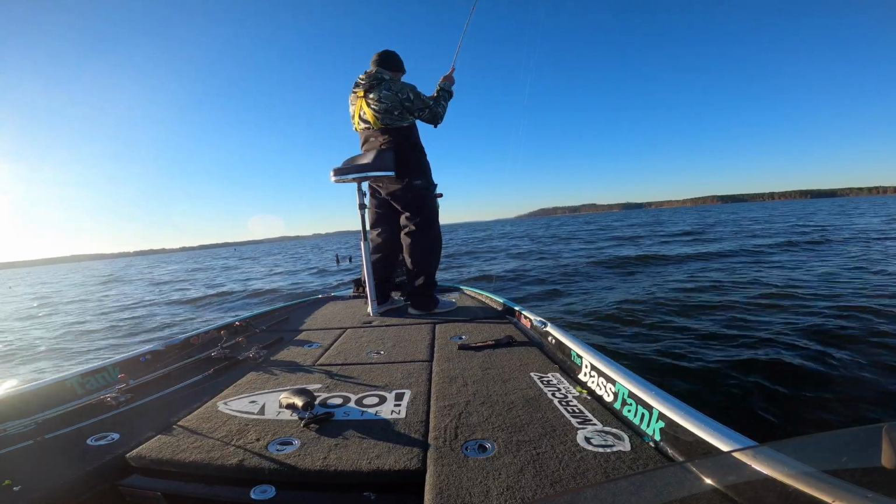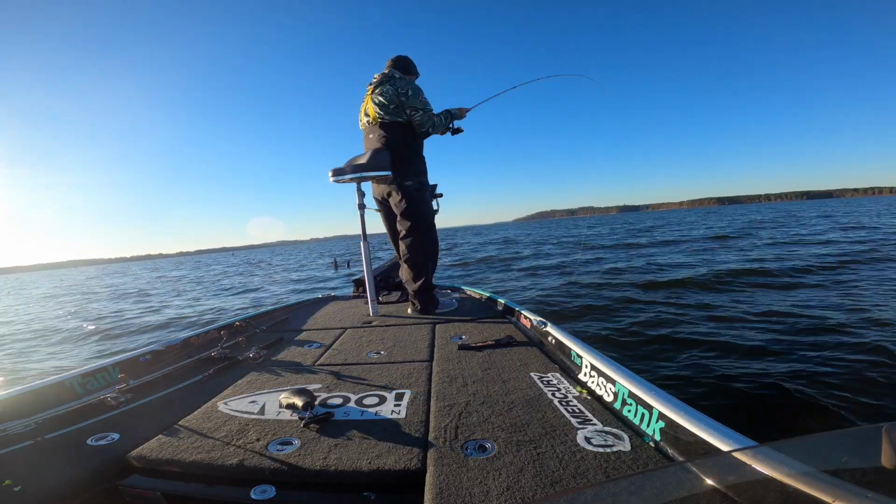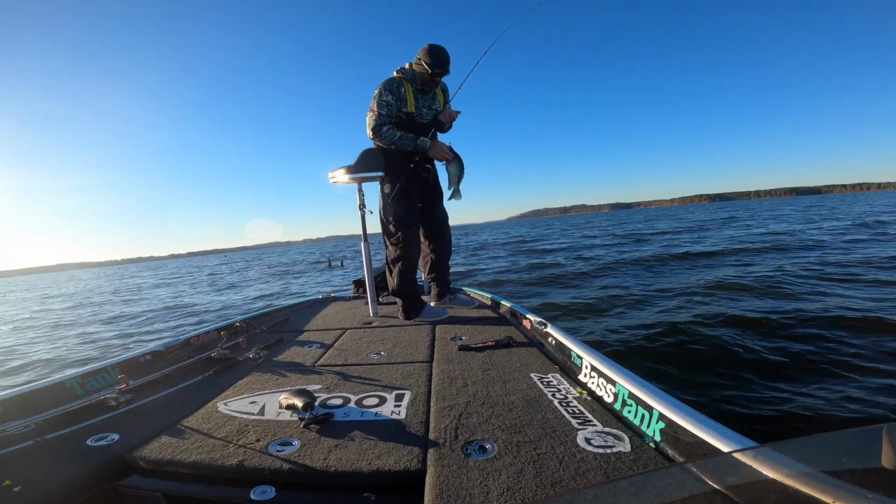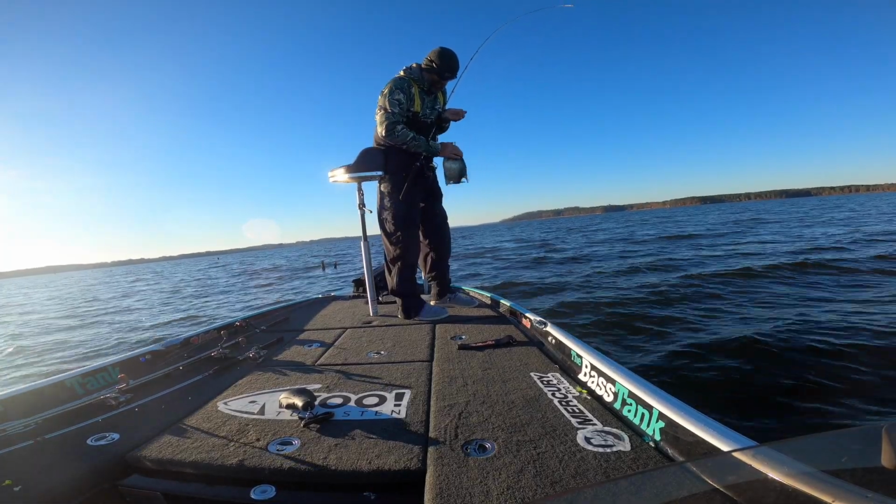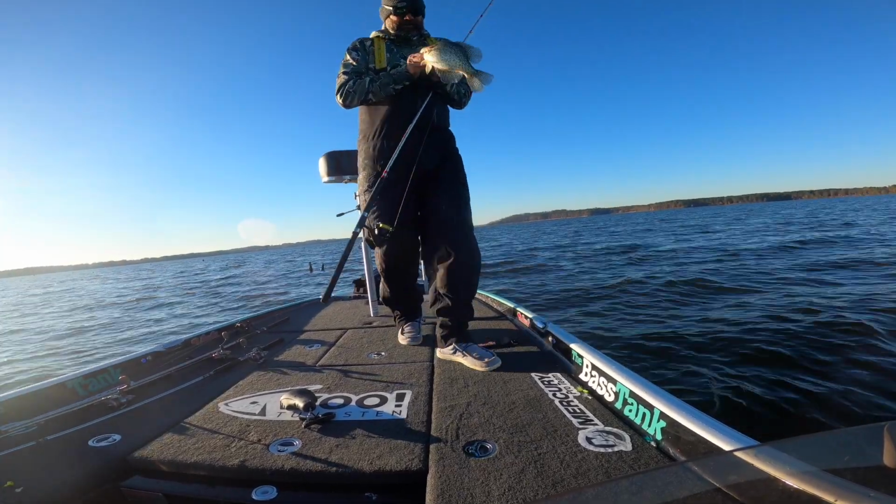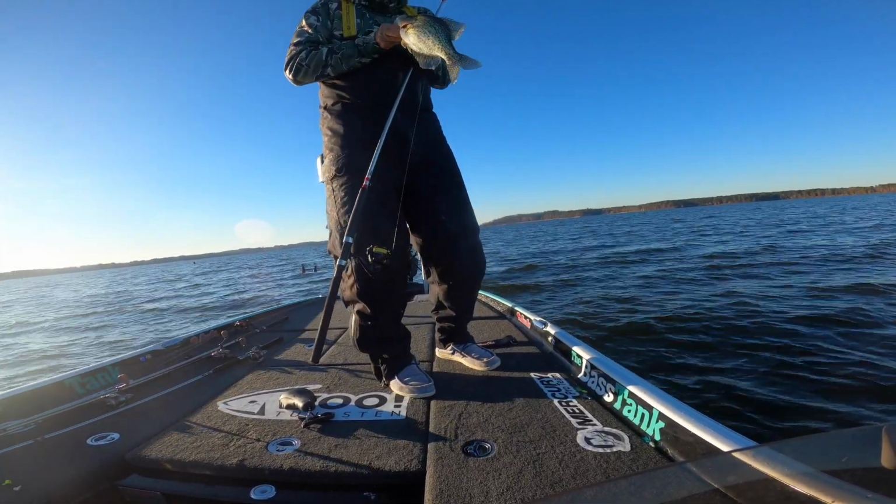Nah, they're stacked. They're all black crappie. Look at that. Every one of them is going to be black. Look how fat he is. Golly. There's got to be 40 crappie on this thing. They're all black species. They're all schooled up.